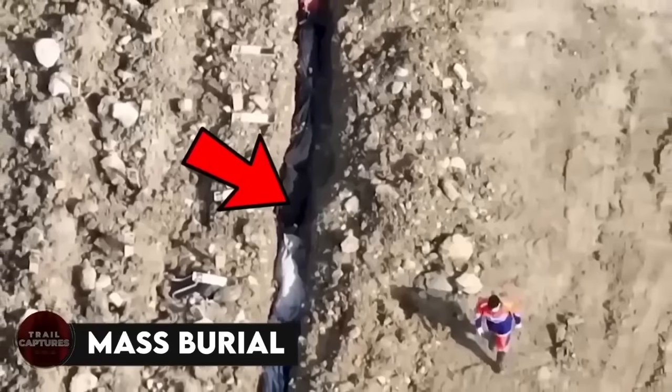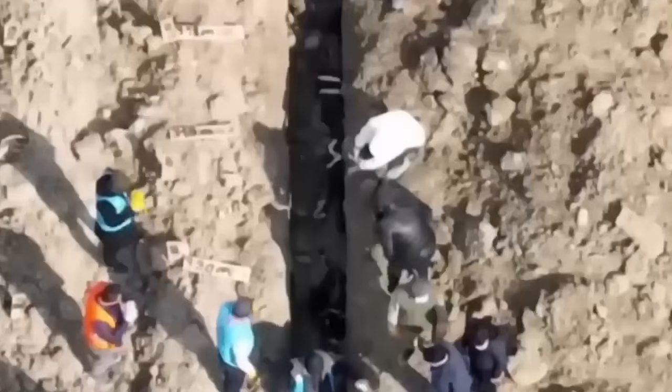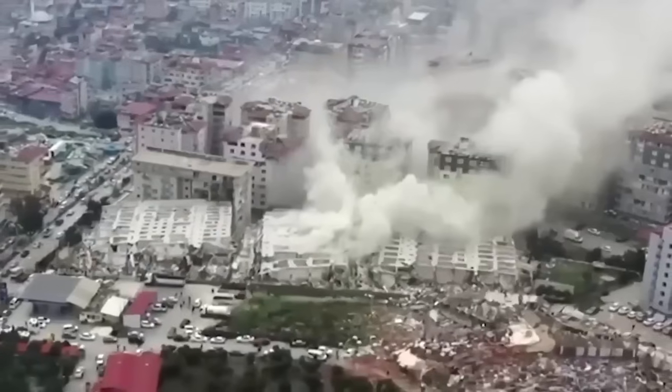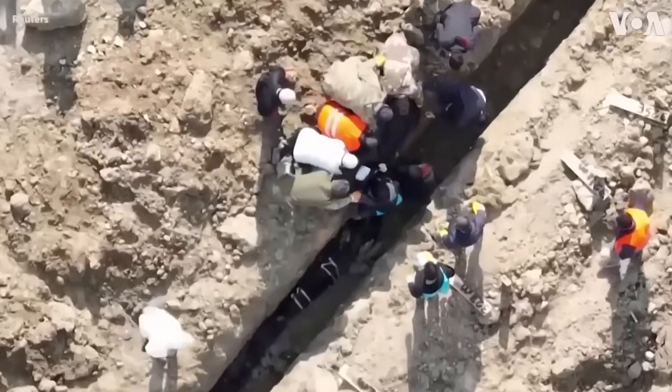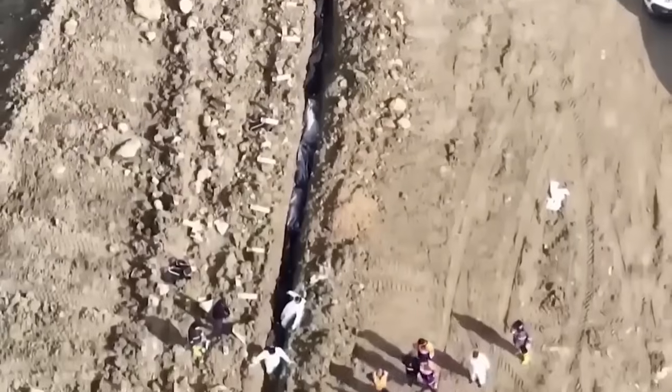Mass burial. Now, this one isn't the usual found-this-creature type of clip. Instead, this one shows the heartbreaking moments of a mass burial which had to happen after the recent earthquake that hit Turkey. Hundreds of unidentified people had to meet their end like that. May they all rest in peace.